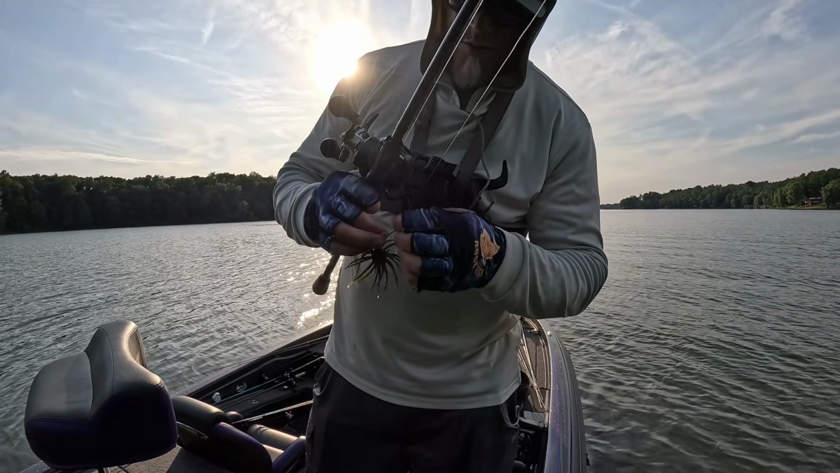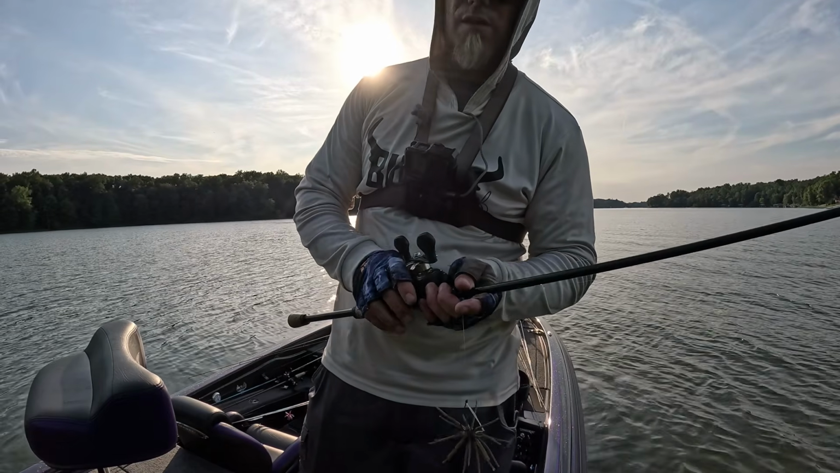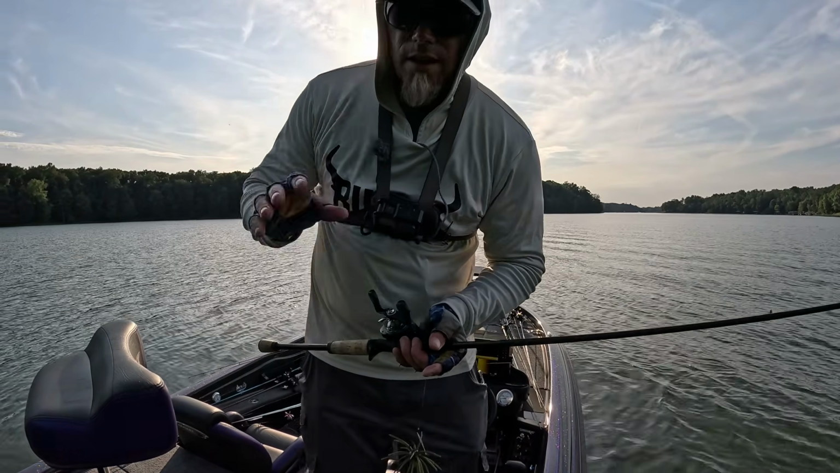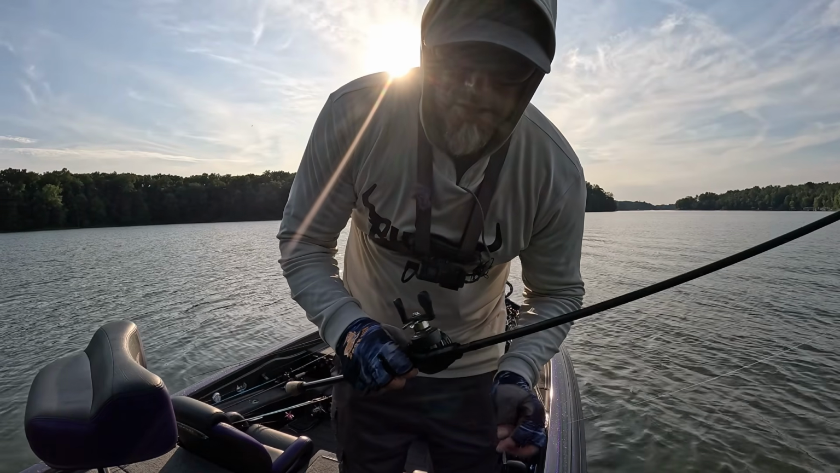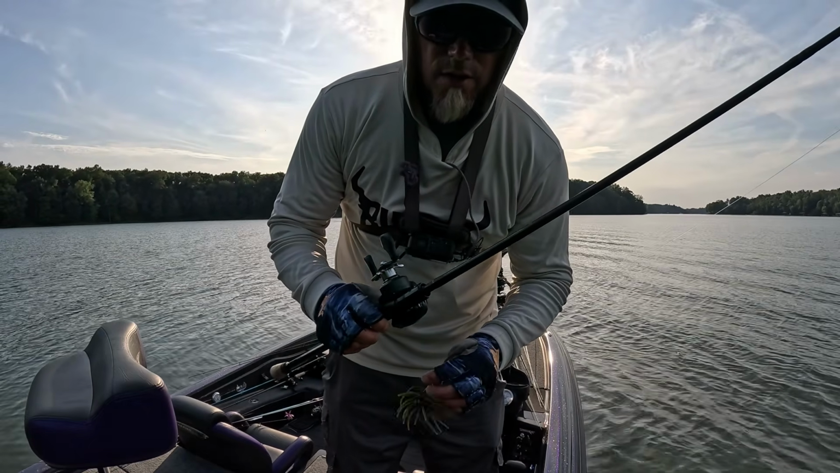Don't have much time left. The thing about the urchin is it's a really slow fall, and to me it's better for targeting pieces of cover where the cover's not moving. You can throw down there, let it sink, and get it over that cover and twitch it.